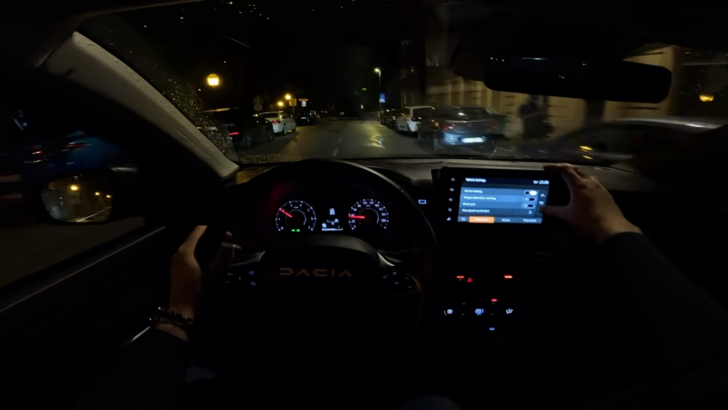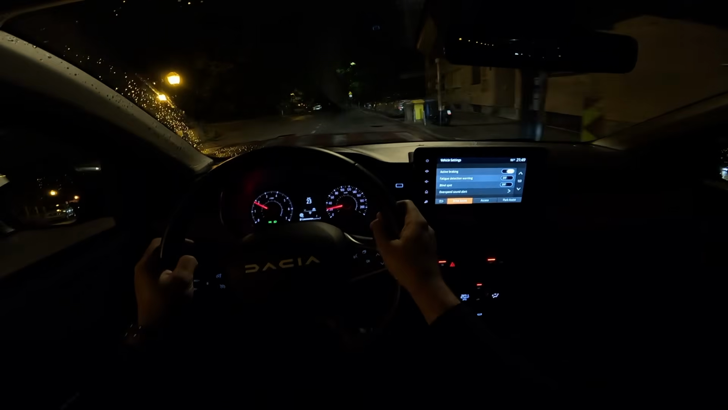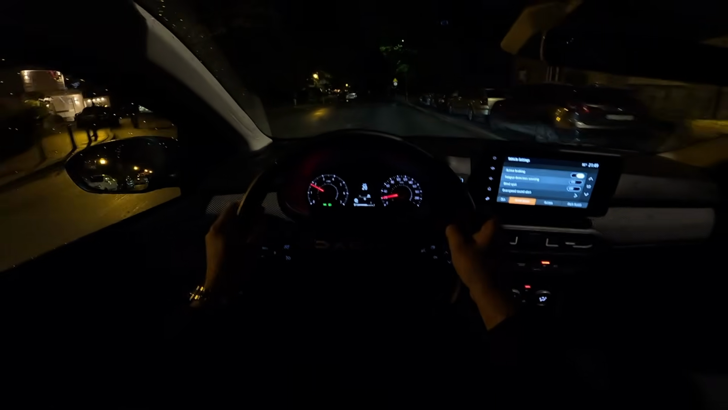And driver assistance safety systems can be adjusted here. As you can see, we have plenty of systems and you can adjust how they work.